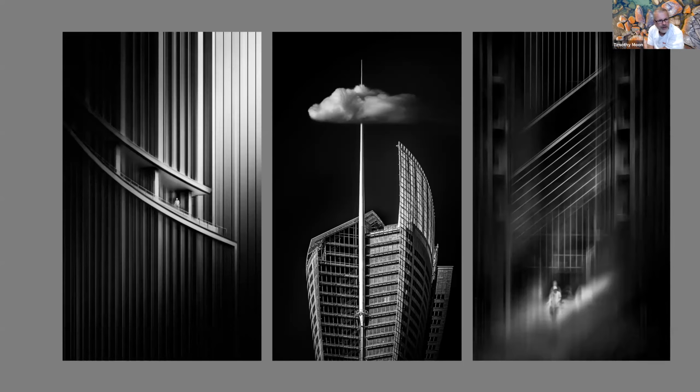And on the left-hand one, I've used a vertical motion blur, which gets rid of the horizontal mullions, so all it does is emphasise the vertical ones. And then in the one on the right, I've done a combination where I've done a motion blur at a diagonal to emphasise the diagonal mullions, and then a vertical motion blur just to give the guy a bit of jitter down at the bottom and add to the abstract quality of it.